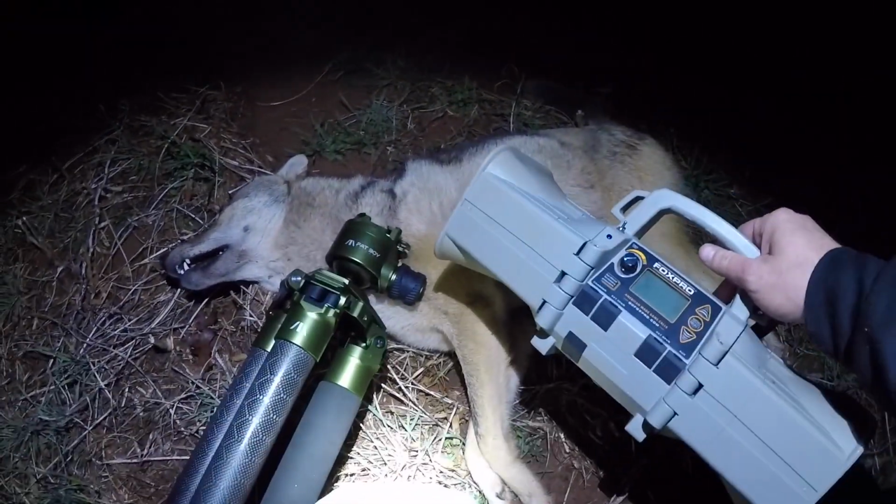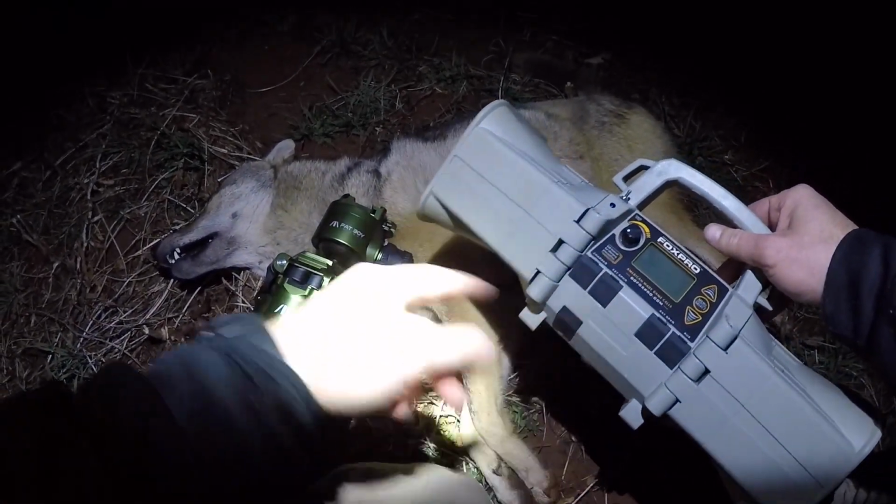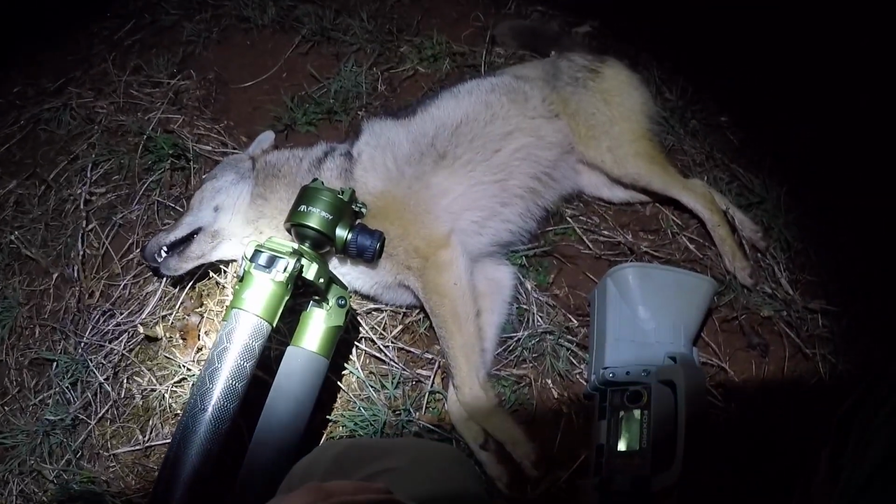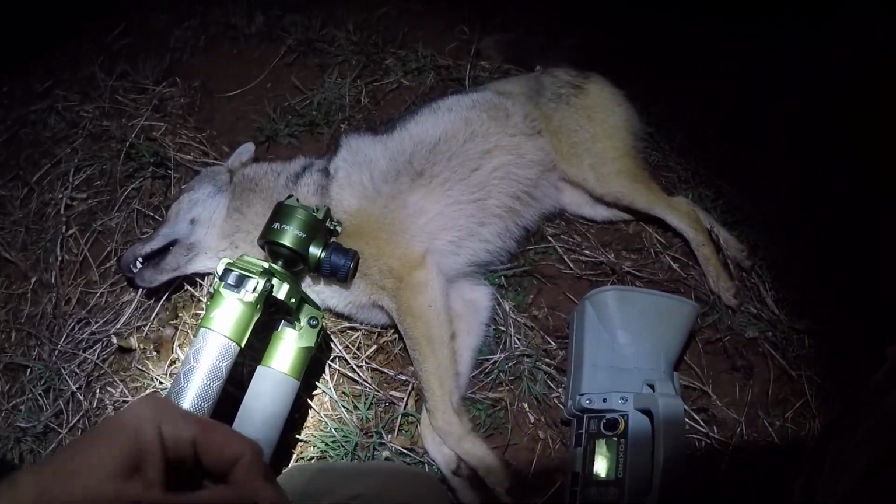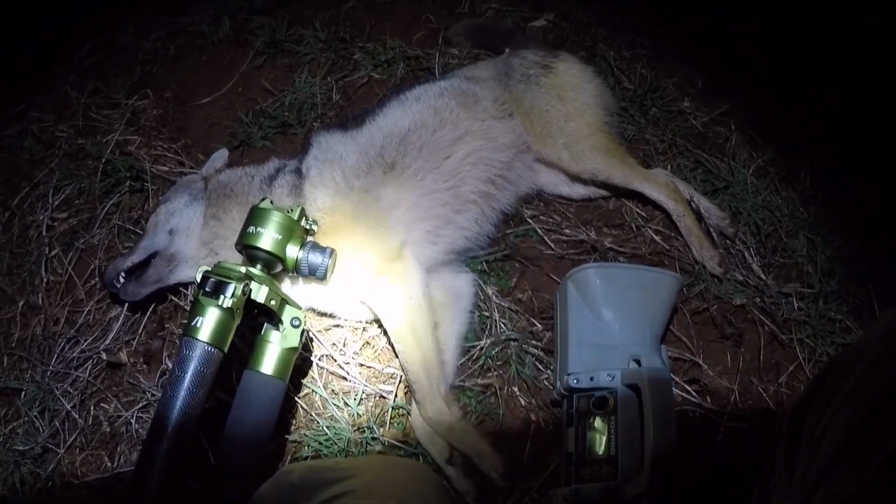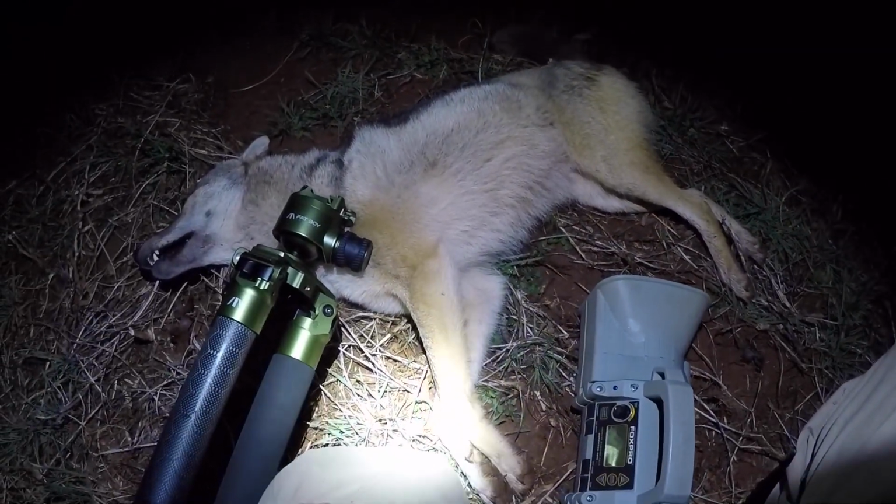Guys, that right there turned out to be a pretty good combo. Fox Pro X-Wave, fat boy tripod, and let's see if I'm right here. Yep, male, young male, just like I thought. If I could have shot that dog in the back, I would have called this dog back in and got another crack at him, I think. But that other dog had to be his female. He's a little mangy, well, not really mangy, just got his hair on his tail looks kind of crappy.